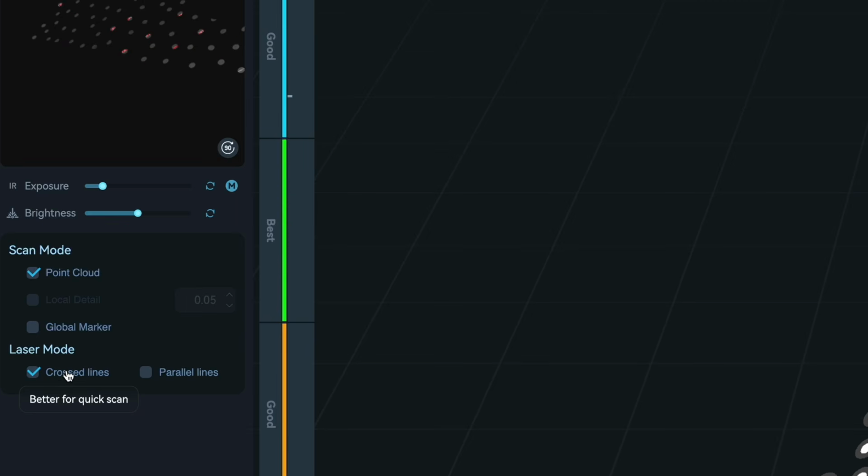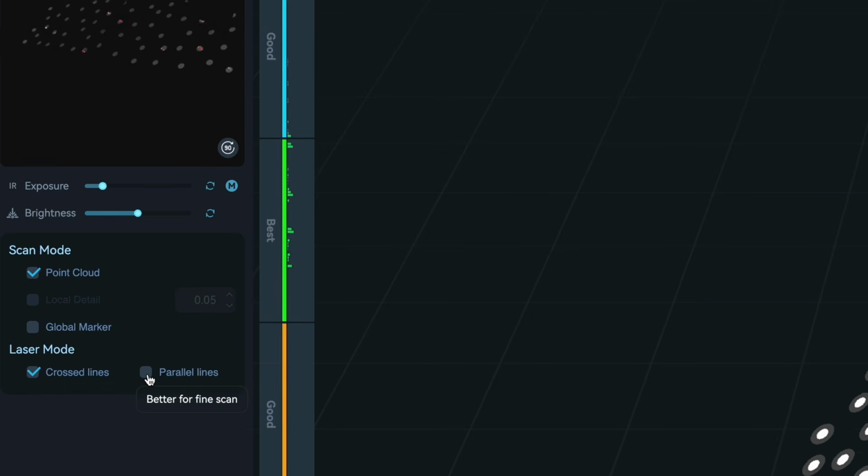We will need to select our scan mode. I'm going to aim for the more accurate option and go with the parallel lines. One last thing I'll do before I start scanning is actually turn these lights off. I'm not entirely sure if this will affect the performance, but I feel like it does play a small role.